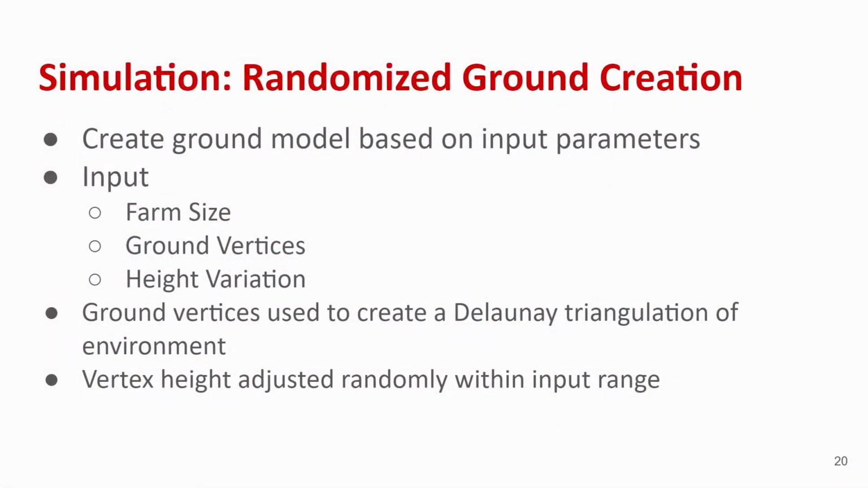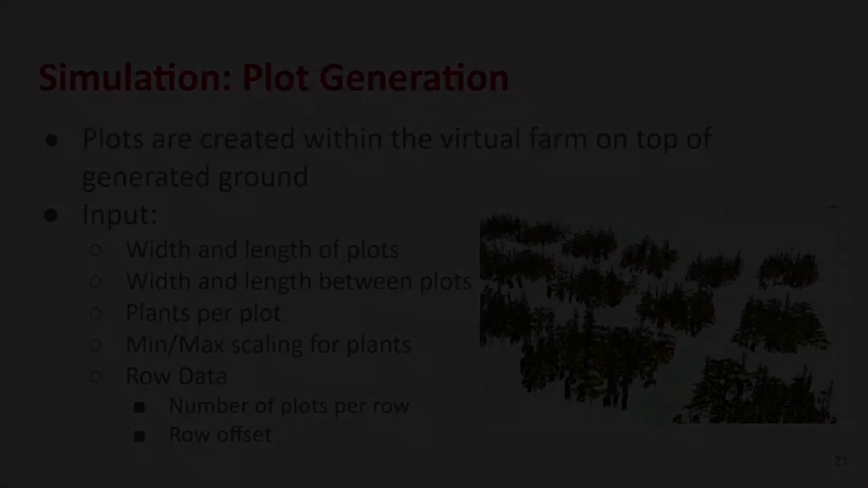Our second contribution was developing a simulation pipeline. The first step was to create a ground model. As input parameters, we set the farm size, the number of ground vertices, and the height variation. The ground vertices are used to create a Delaunay triangulation of the environment. The height for each of these ground vertices is set randomly within the input range set by the height variation. This lets us create a varying ground terrain as opposed to using just a flat ground model.